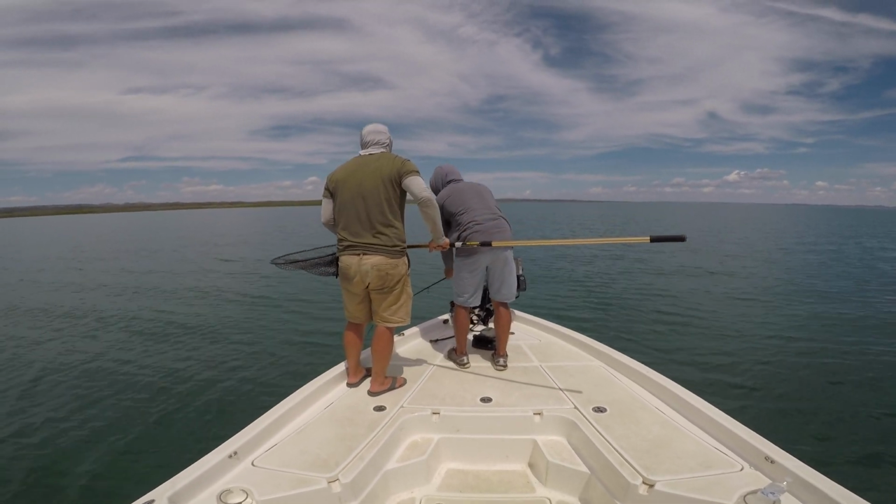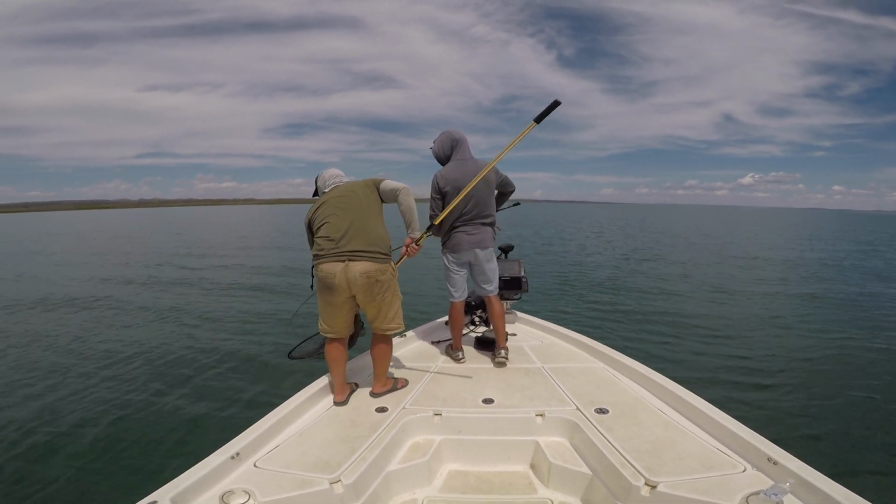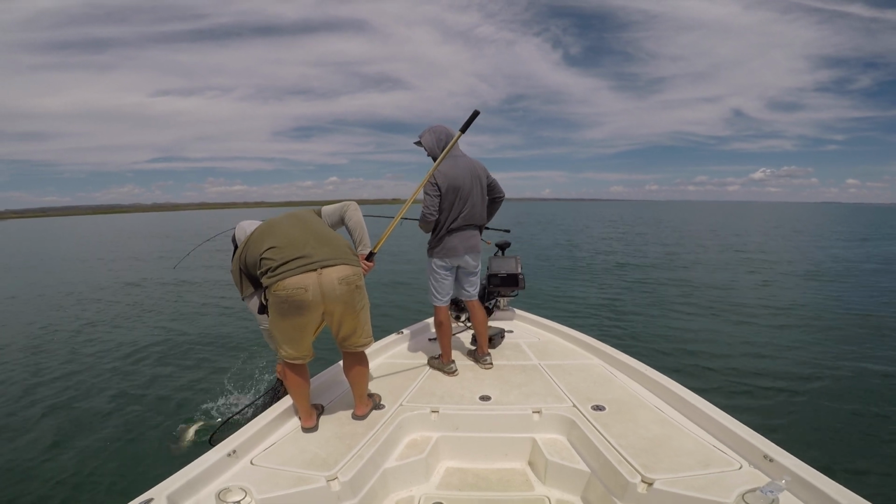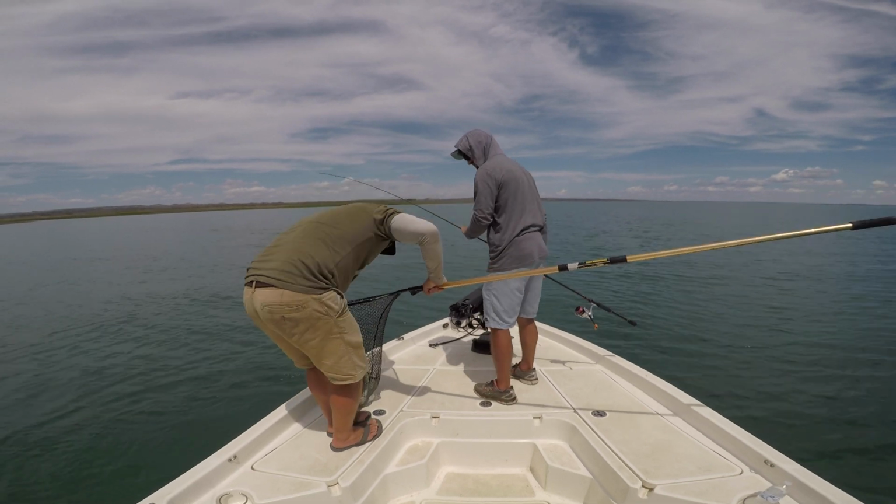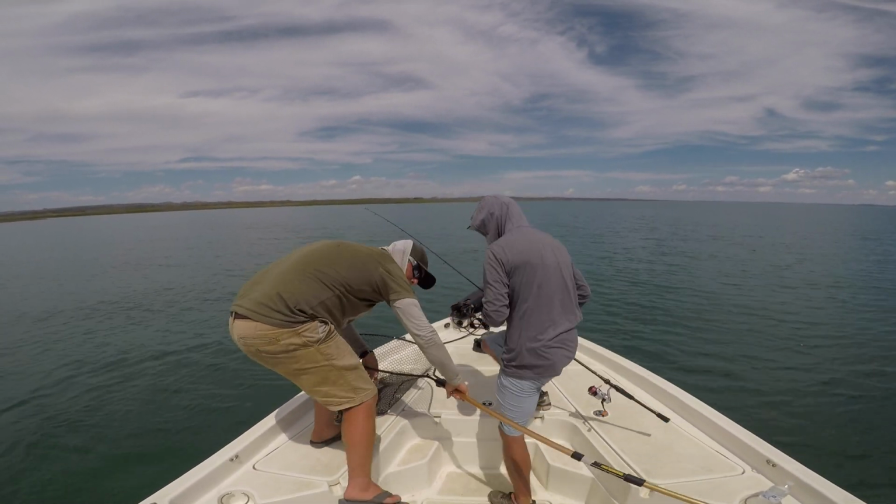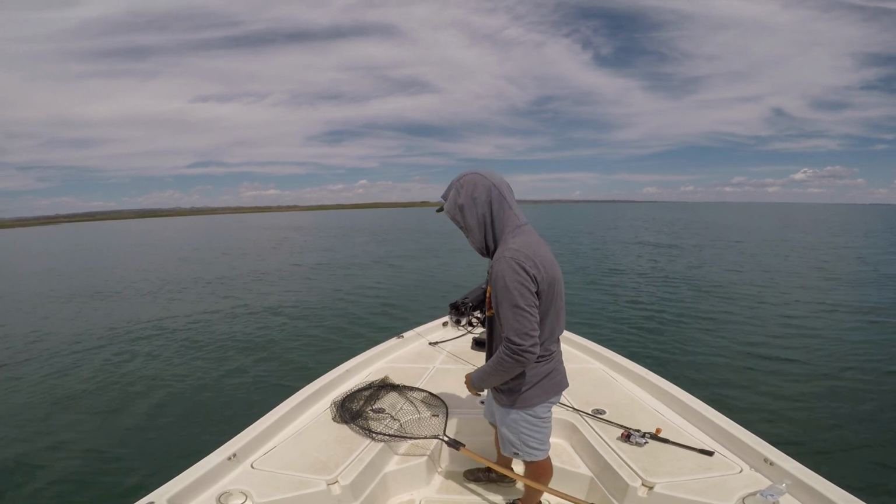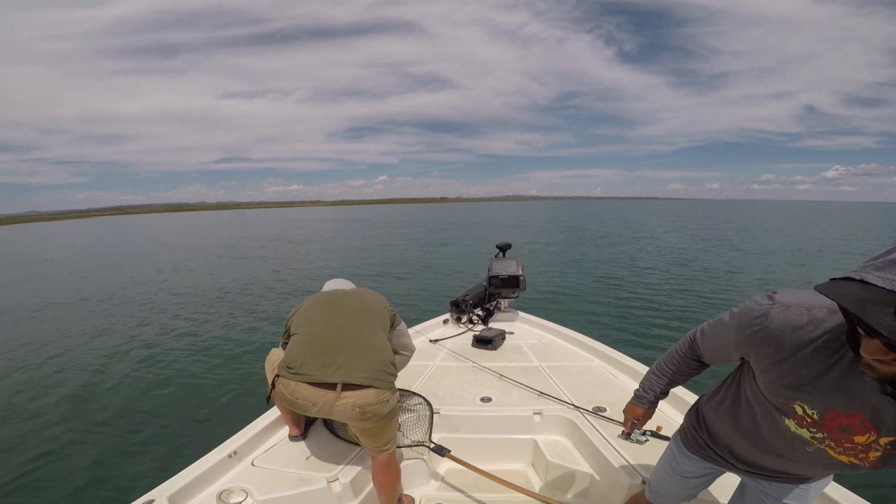We don't need any more line. Okay? It's actually kind of small. It's actually a little more. Hey, you measure it real quick and then chuck it back.